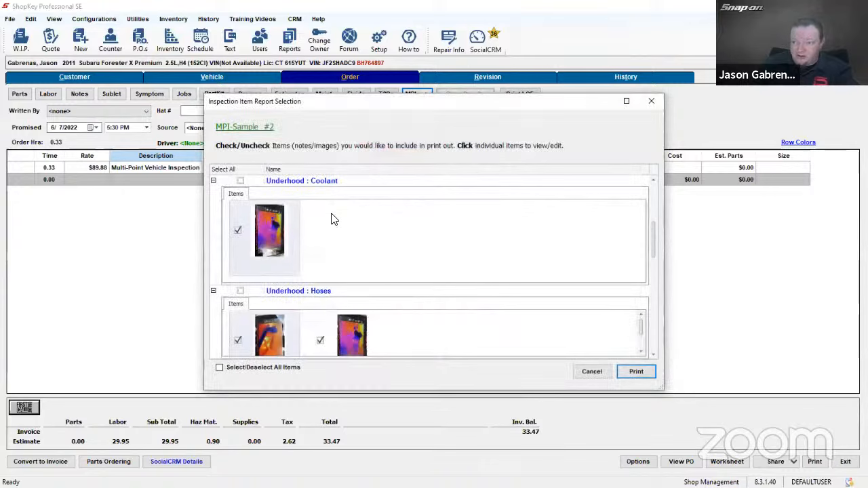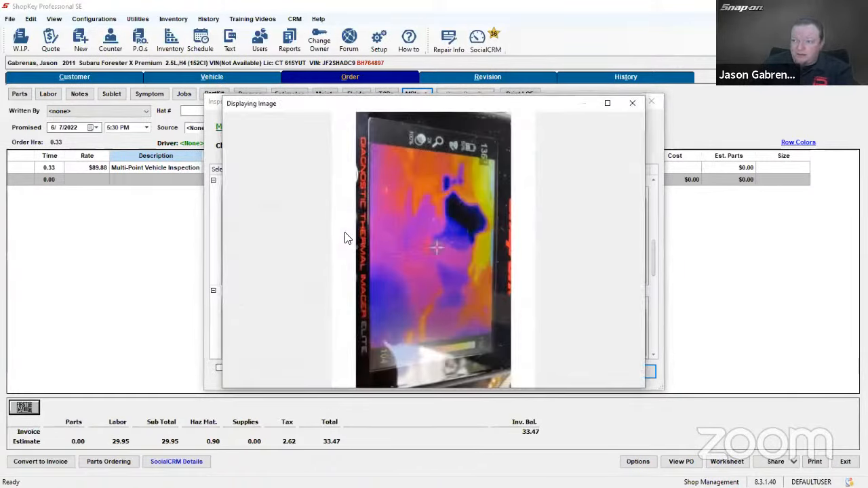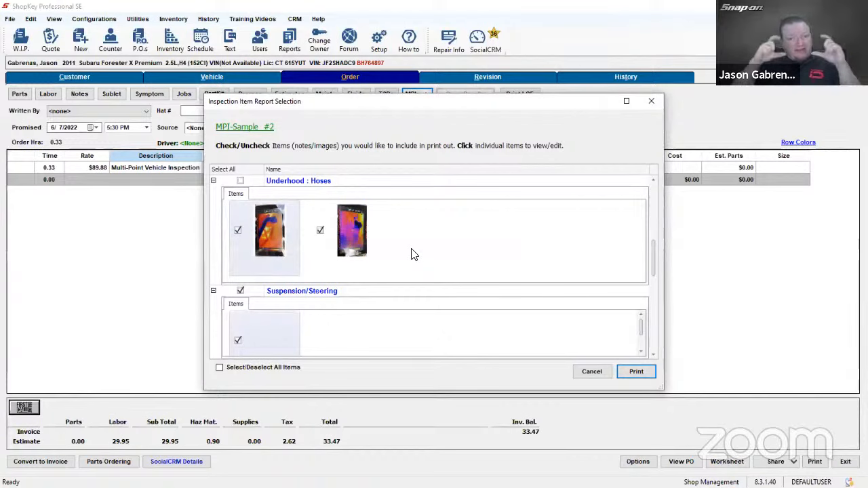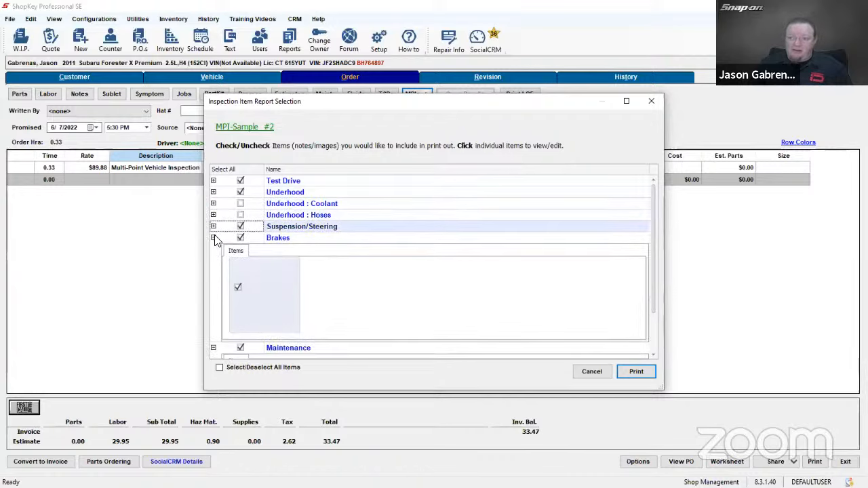So under different places, we got coolant there, different hoses. So I got the AC hoses there we were able to do, and then the coolant hose there as well. We could get a thermal image of that. You could do a regular image of this. You could do just a camera because it's got a camera on it. Also suspension and steering, brakes, maintenance, undercar, different sections in there. Say, if I wanted to go to undercar, if there are any items underneath there that we needed, we could see that. So it's going to go through our little multi-point inspection record. If we have any issues, it's going to put those out under like under hood and so on. And then we could print out the checklist as well.